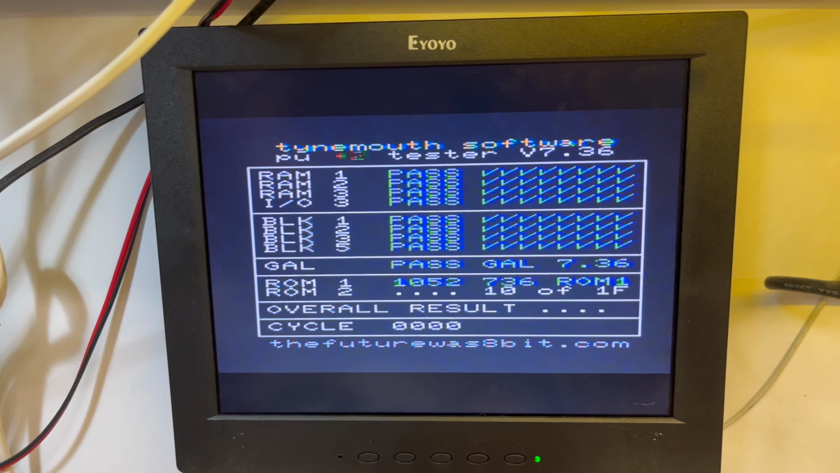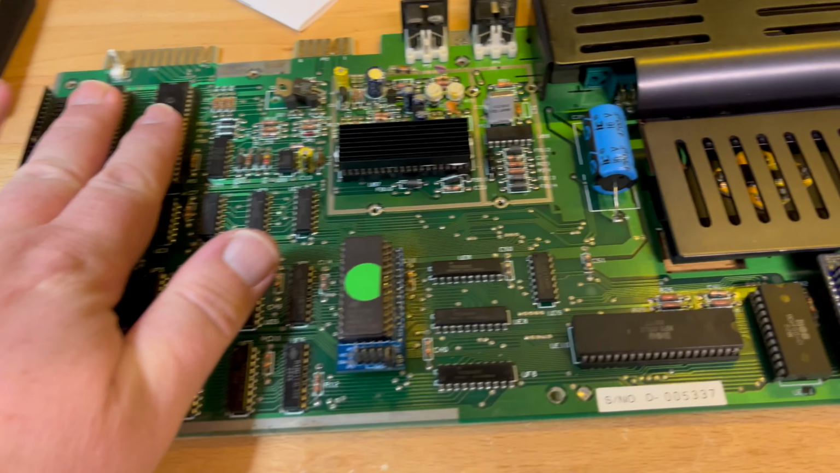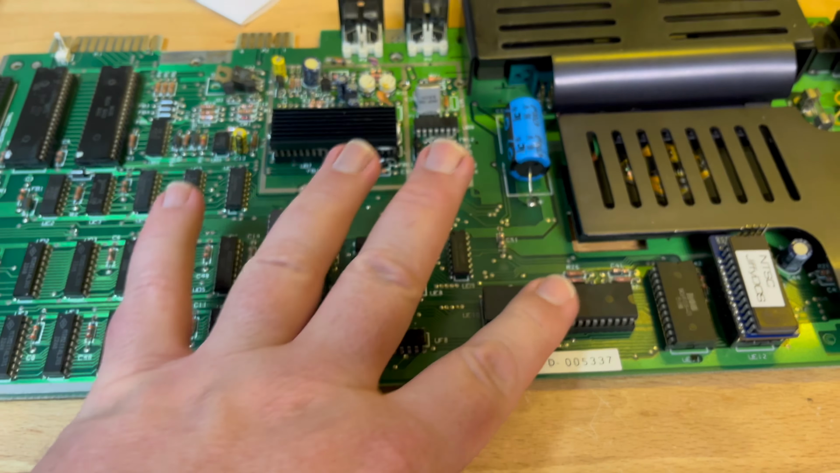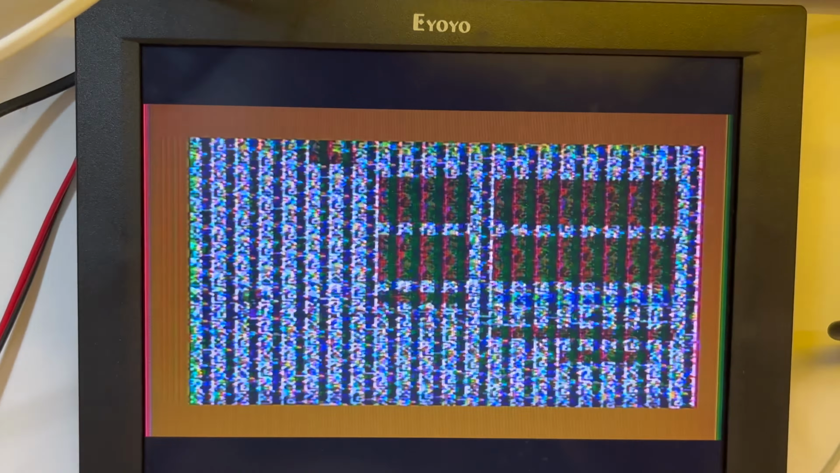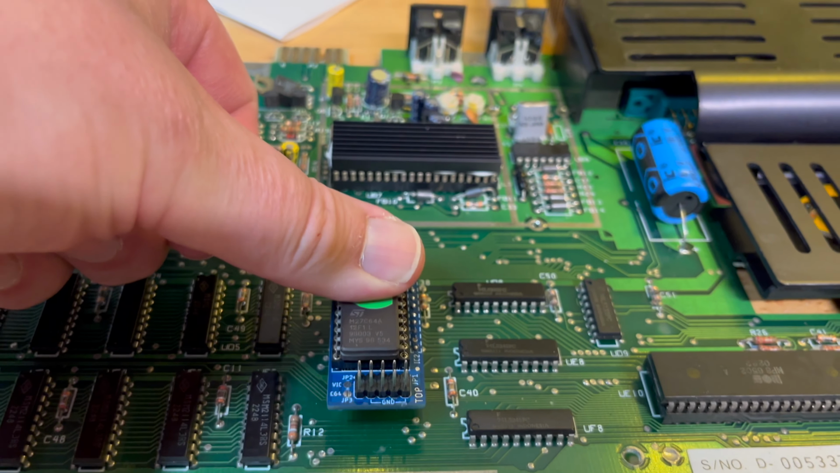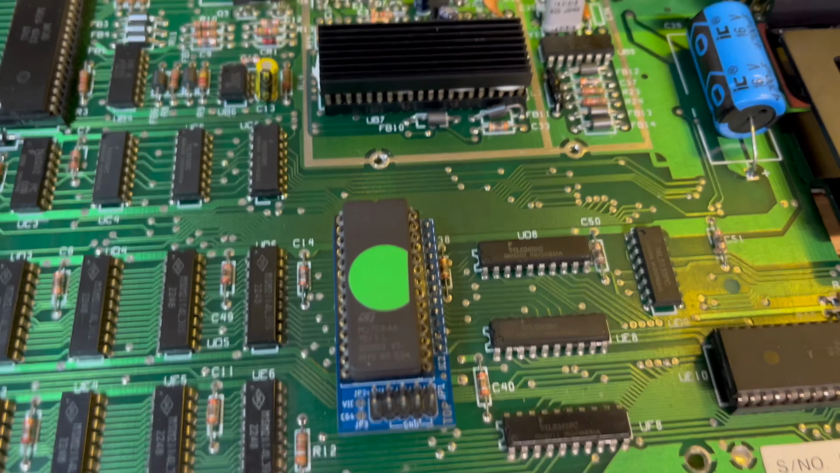All right, so I'll let this run, and then we'll check the temperatures. Okay, I'm back. It's only been half an hour, and this is what I've got. So yes, this is why I'm going to do some further work. It's nothing to do with the font ROM this time, or character ROM. Well, it could be because I've replaced it. But let's power off.